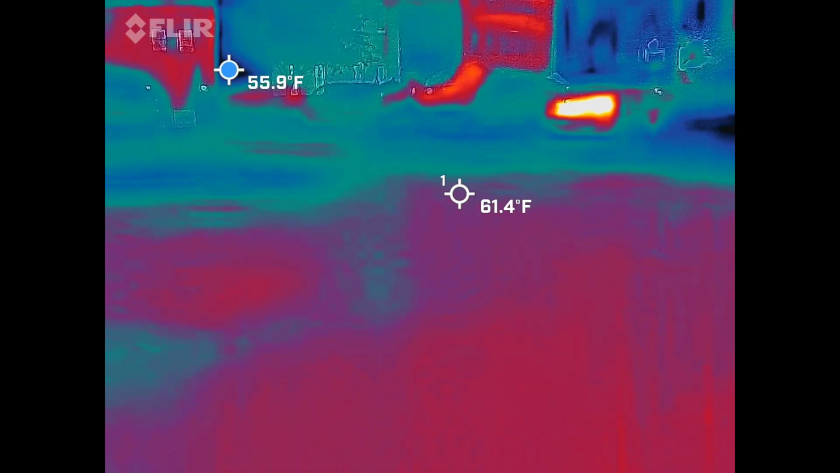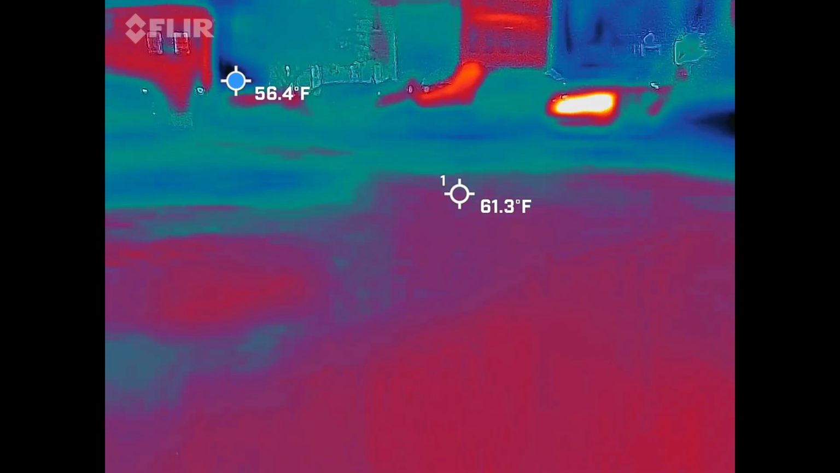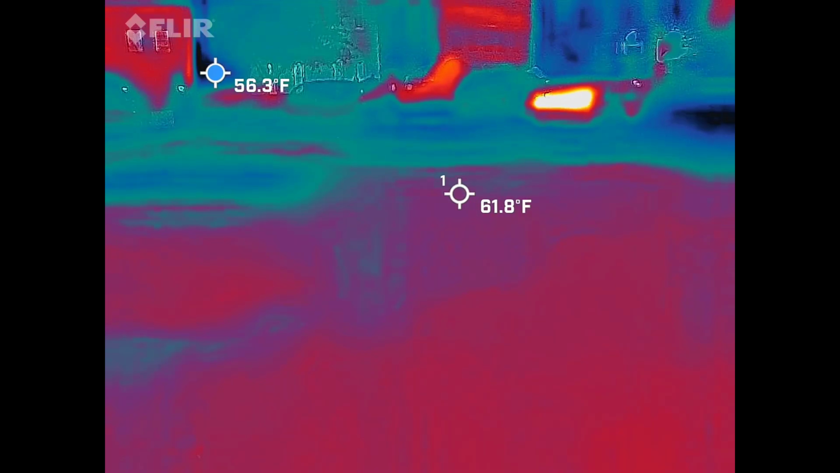Just make this around. So we're right there to the left of your center crosshairs. Oh, that thing? It's the only thing that's really moving. It's kind of coming in and out. Yeah. If you don't mind, try to keep that there.